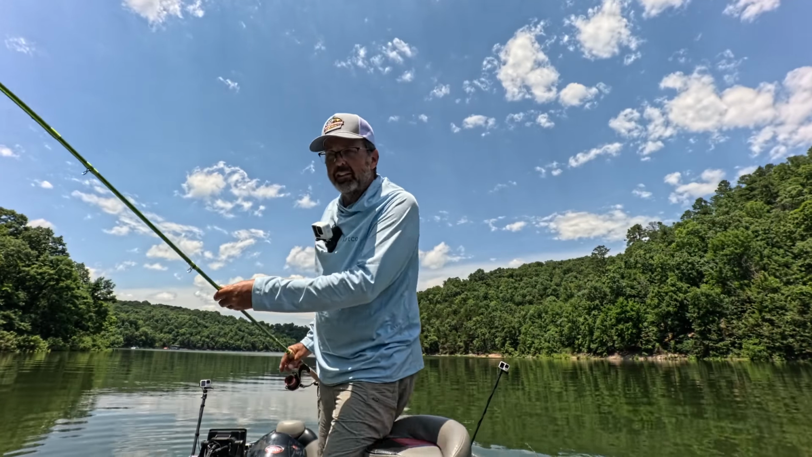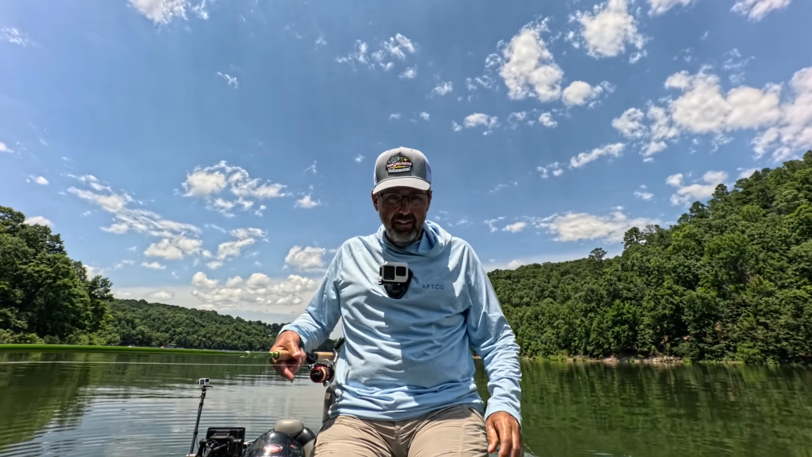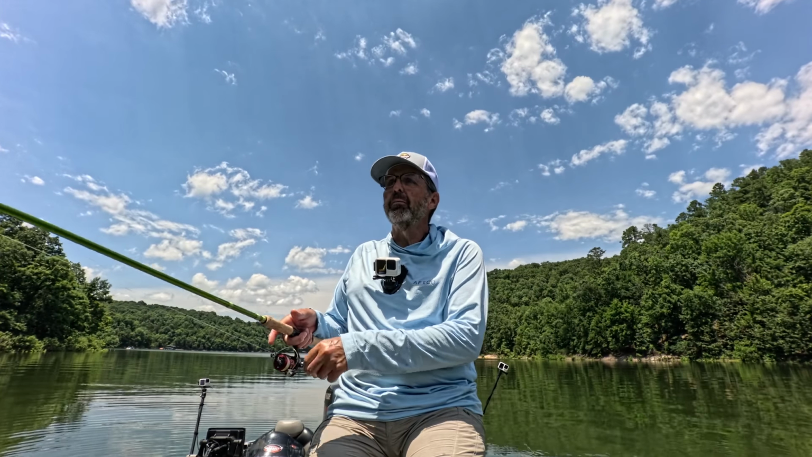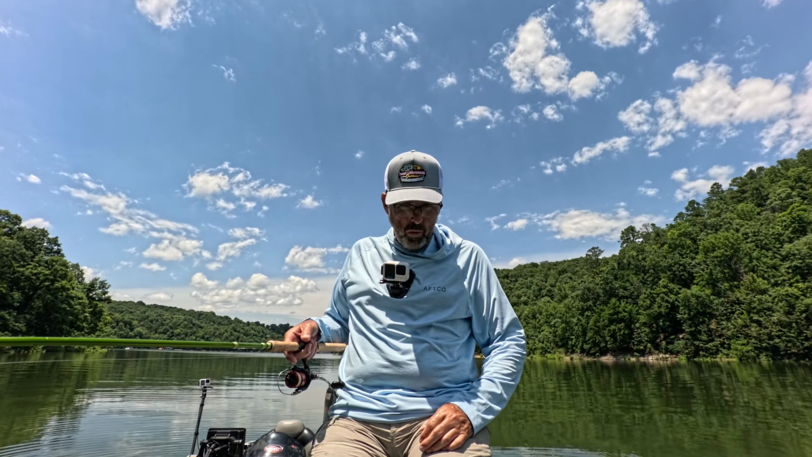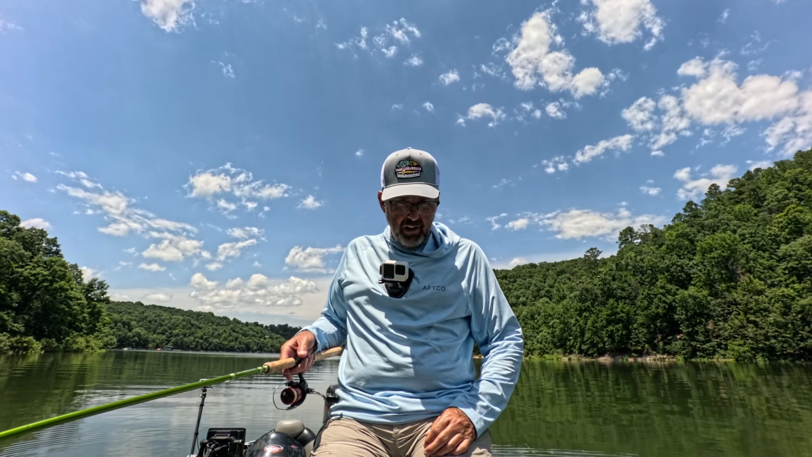I don't think they're biting this particular color as good as the other one. I'm getting a lot more fish ignoring it. On this white, they seem to like that one that was a little more silver in it. There's lots of fry in here.